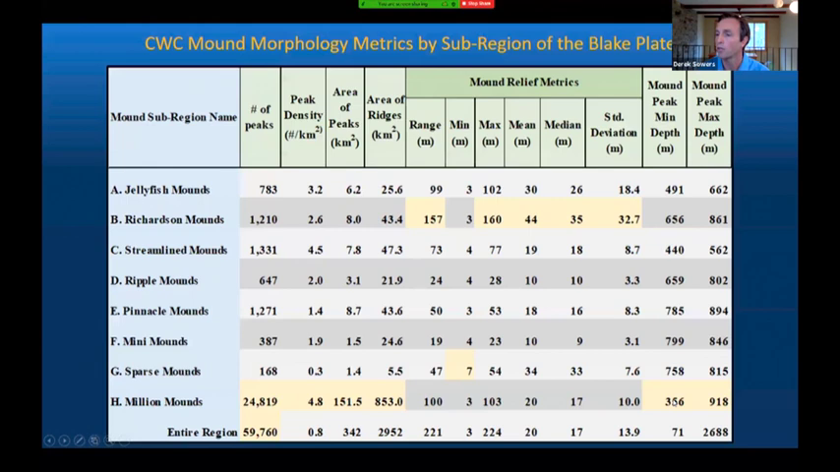Other highlights are that the Million Mounds region had the biggest depth range of corals. So corals could be found at 356 meters all the way down to 918 meters. In the Richardson Mounds area, also another standout, this had the highest range for mound relief. So this is how much the mounds are standing up above the surrounding seafloor. It had the highest maximum values, mean, median, and standard deviations.